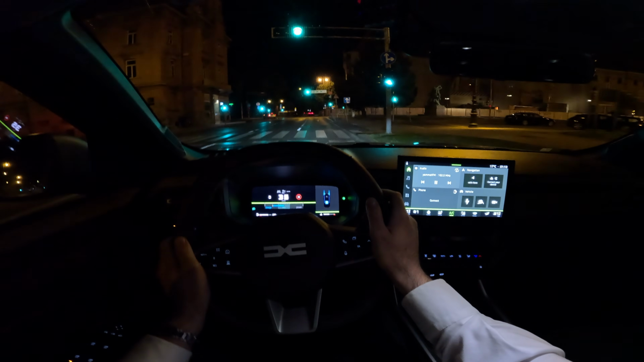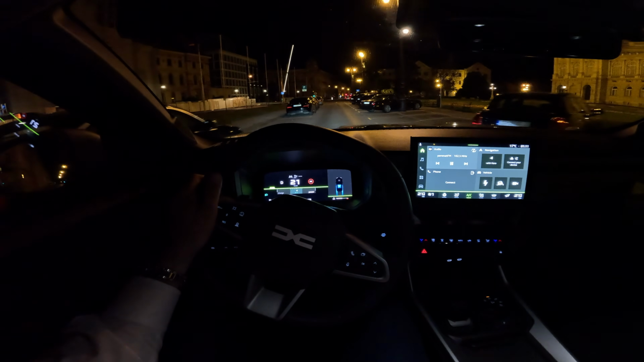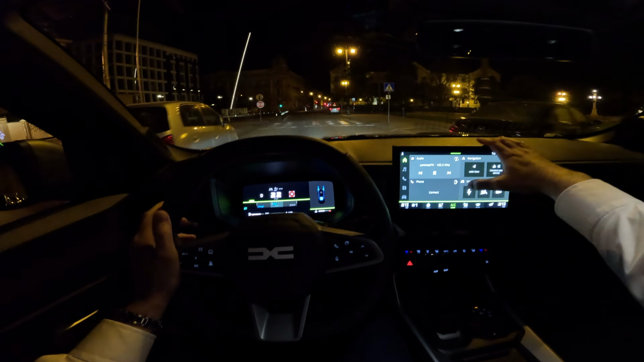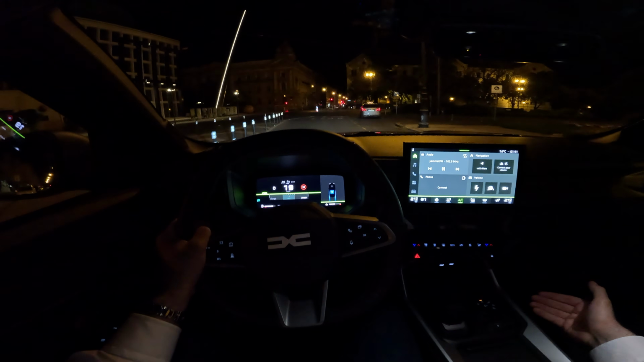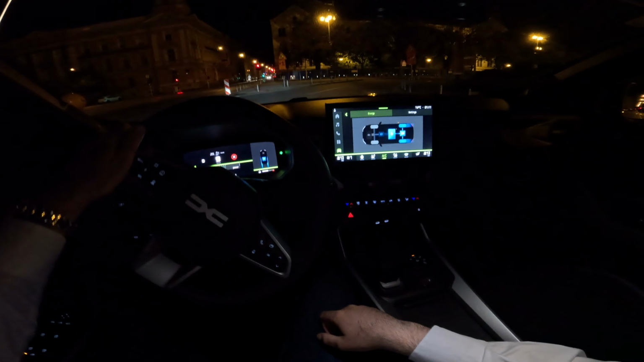In terms of the layout here in front of us, you can see the digital cockpit, the 10-inch one, and in the middle the 10.1-inch touchscreen with the new Dacia infotainment system. Now, as you already noticed, this is really unique powertrain, and then you can also see what is happening on this cool view that you can have here in the middle.